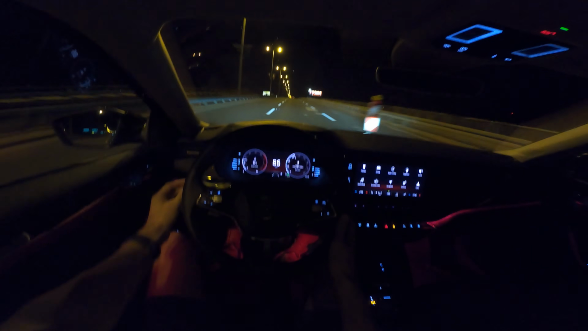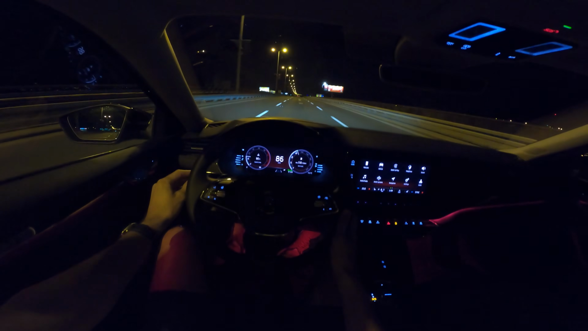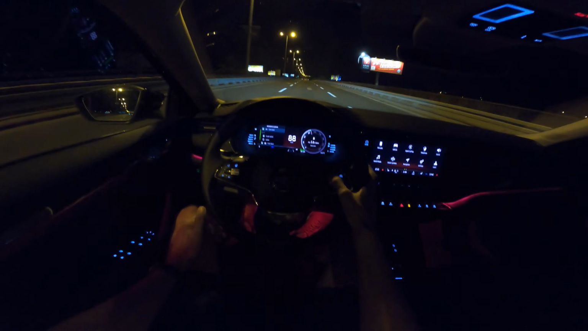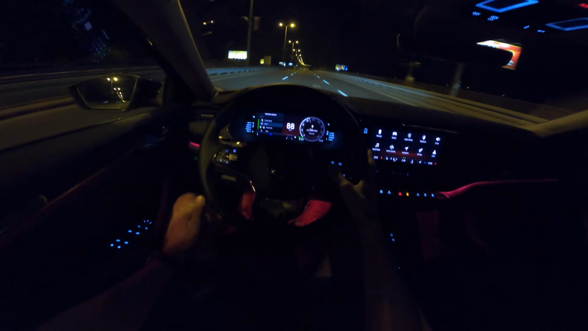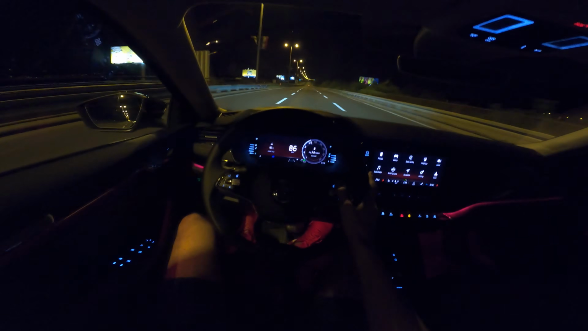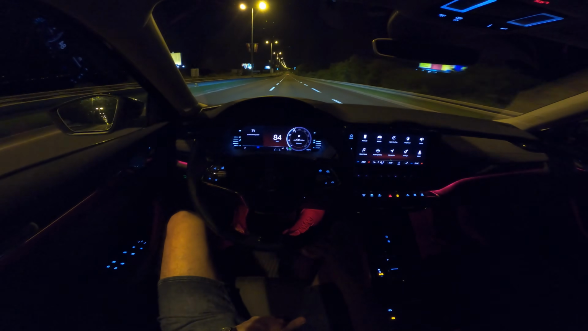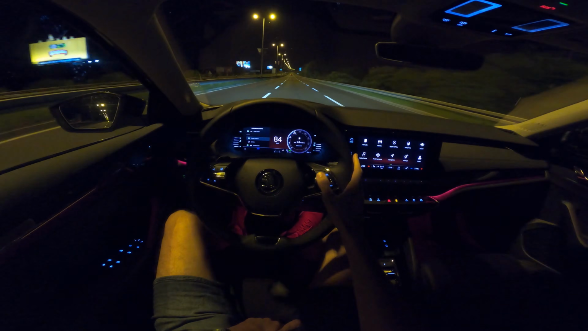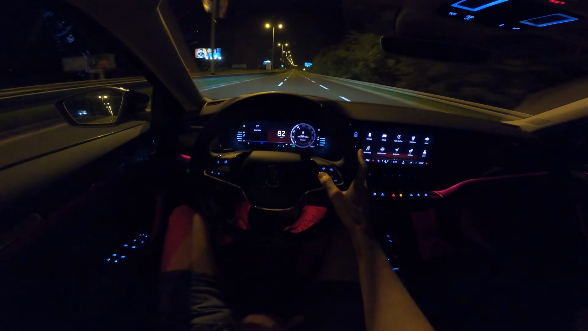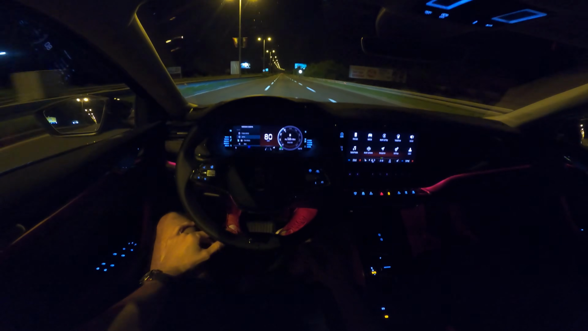Cruise control works pretty good. It's basically the same. And then if you press here, you can also check the limiter, so it limits your speed. Or you can just add cruise control, and that's it. Put the limiter and you can play with that, but I'm not gonna use that.